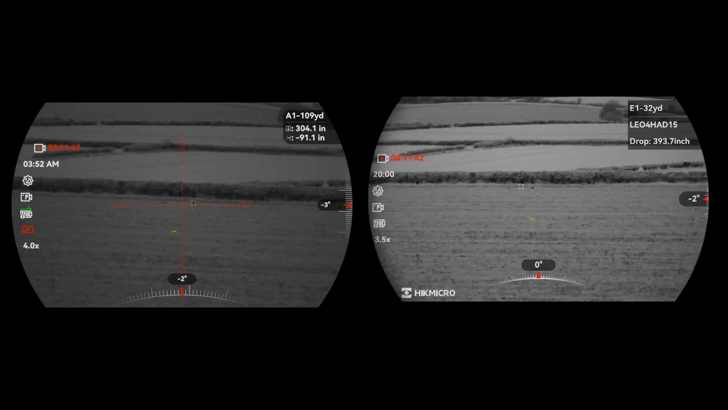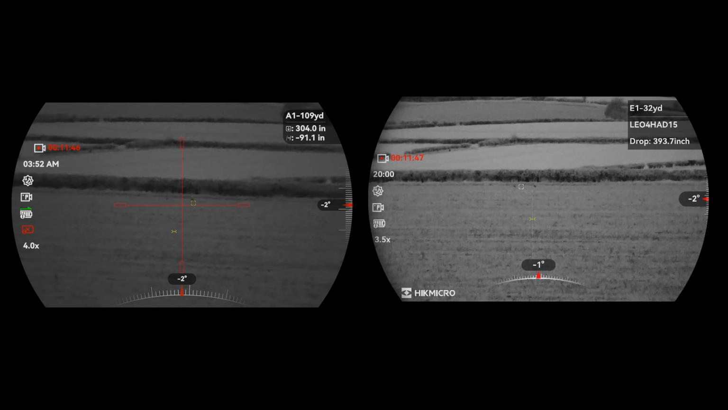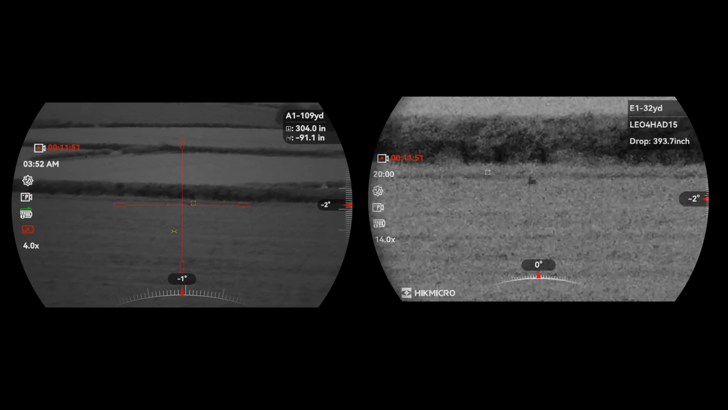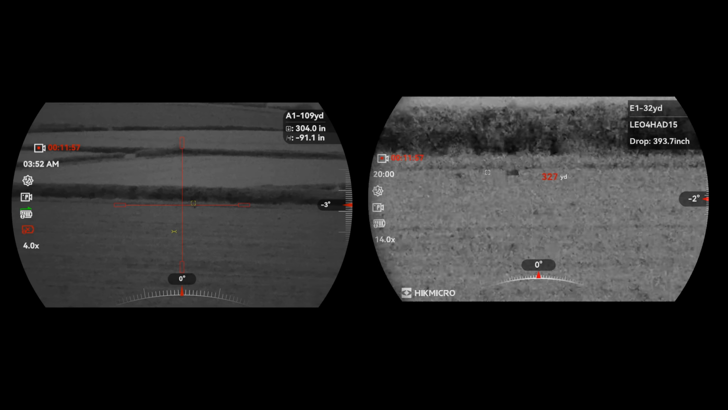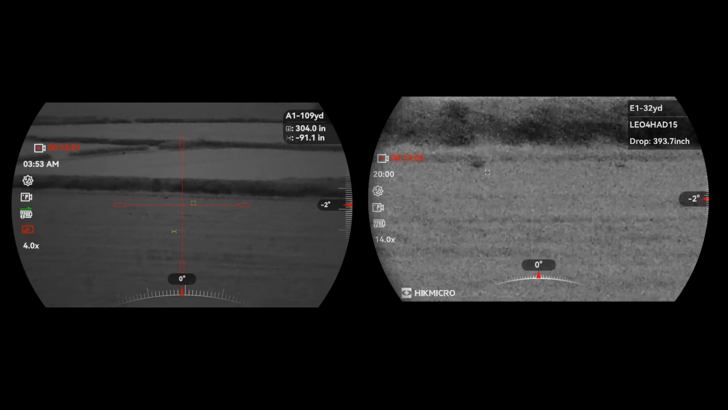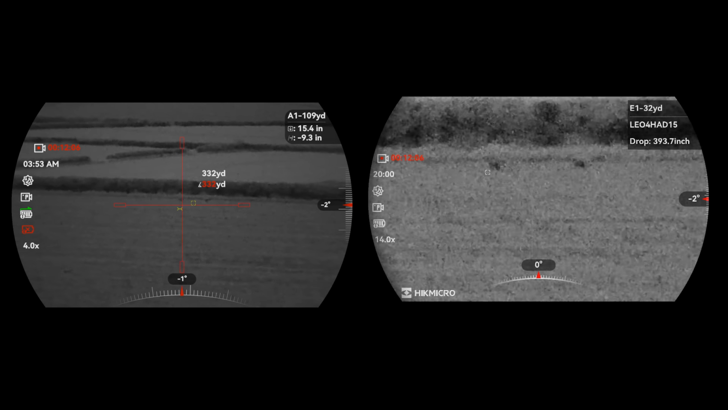And again, on this picture, the 4K, I would say, definitely has the advantage. That's a rabbit. You can see how big the splash is. That's 300 yards on a rabbit.